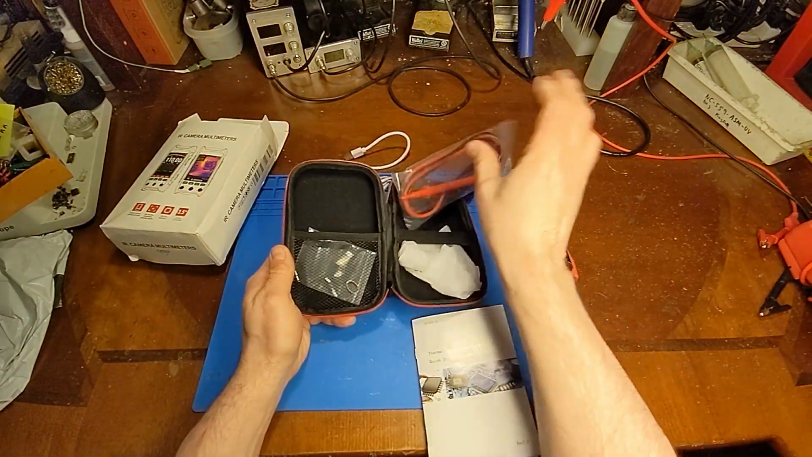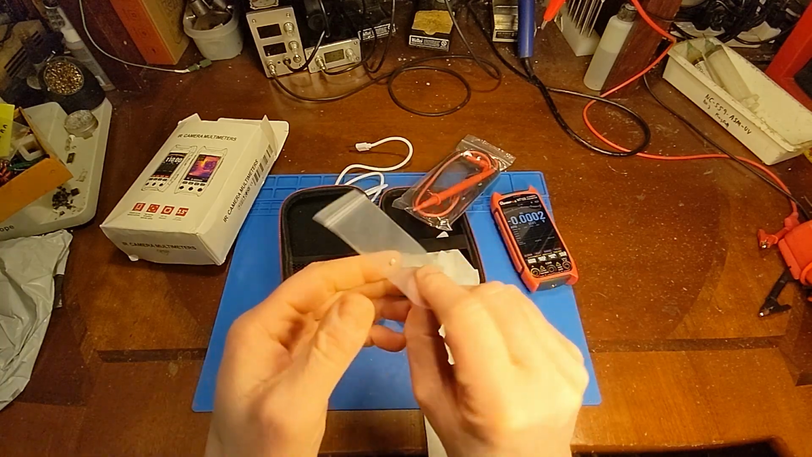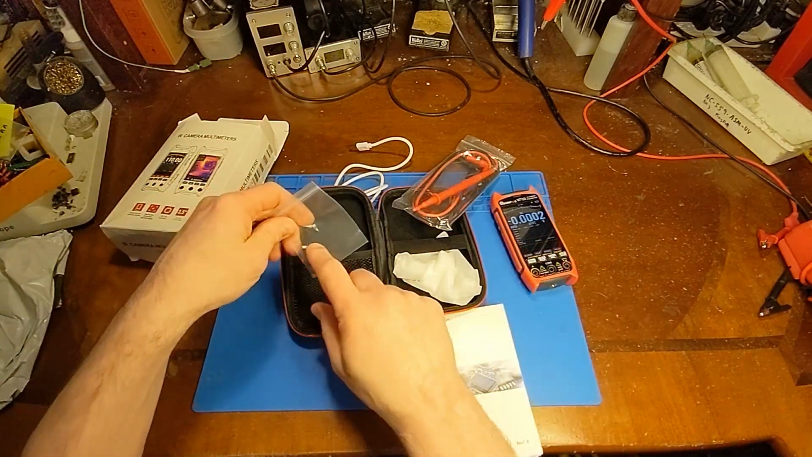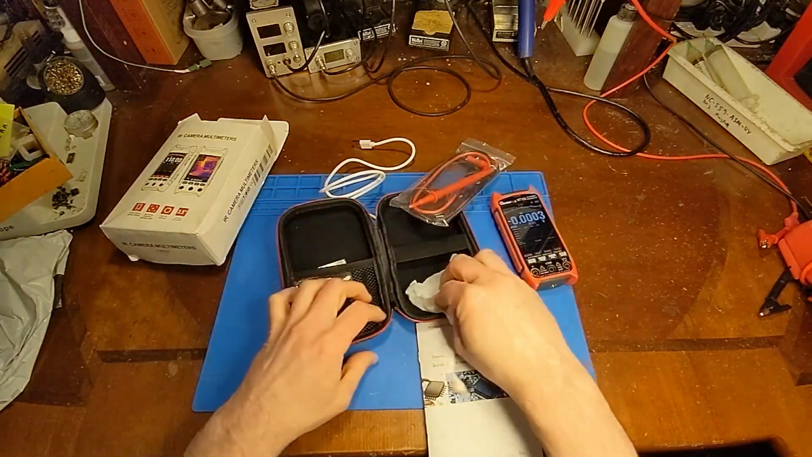Got some meter leads. I'll take a look at that. But I did see it came with one surface mount fuse. I assume it's going to be on a socket. I don't think they would intend this to be soldered in. I think it's going to be user serviceable. We'll have to take it apart and see. But it's nice that they include that. It was inside of this little plastic pouch.